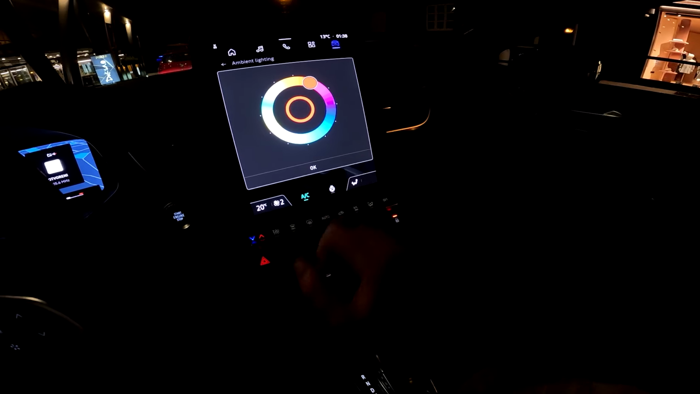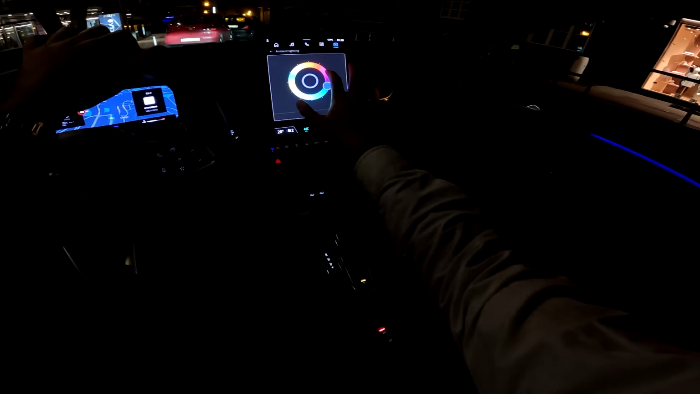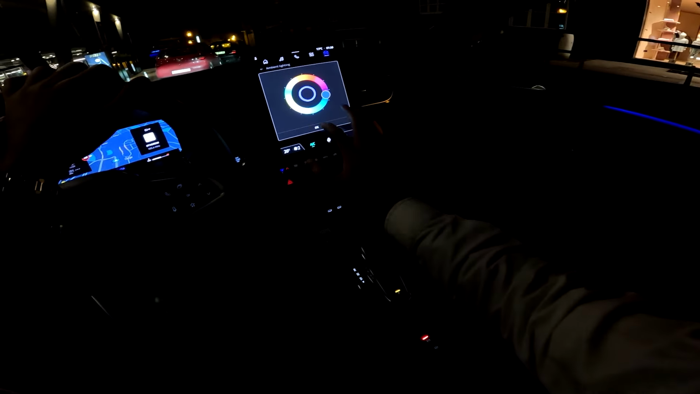And then you can also configure it yourself. So you can configure engine, steering effort, vehicle dynamics, and life on board. And now here, if we go to ambient lighting, you can choose between so many options. Look at this. Tell me in the comments which one is your favorite. I will put this blue one. Suits the car, I think. It looks very nice.